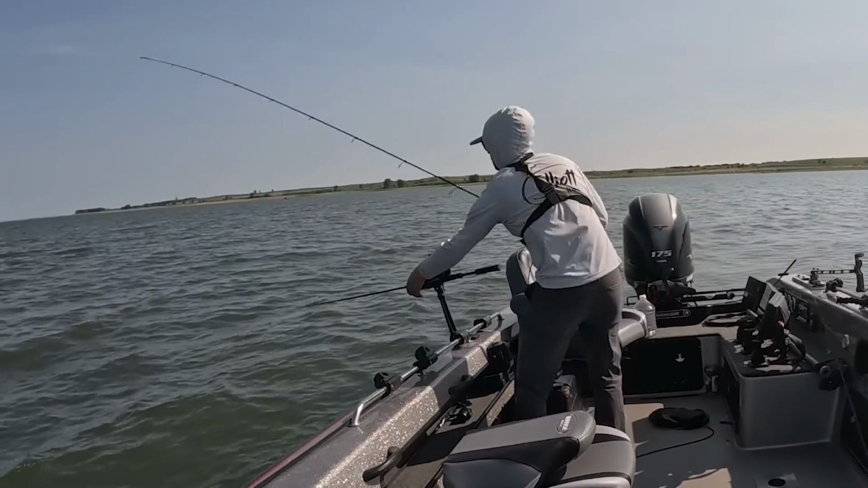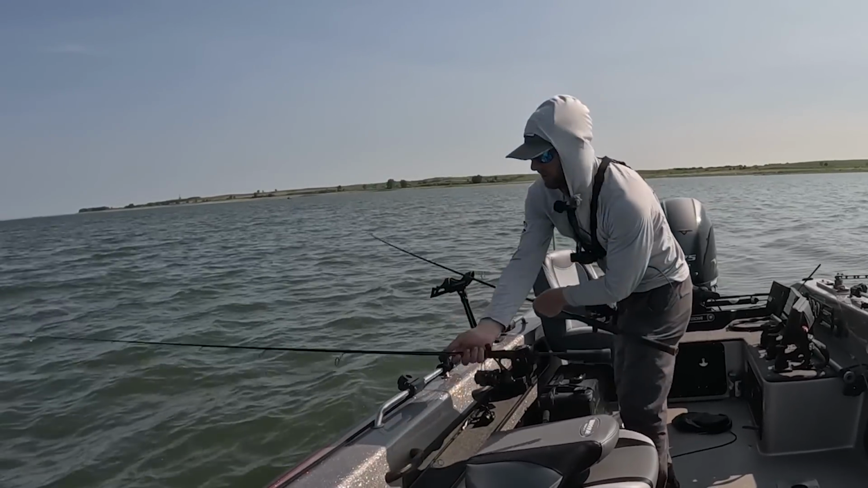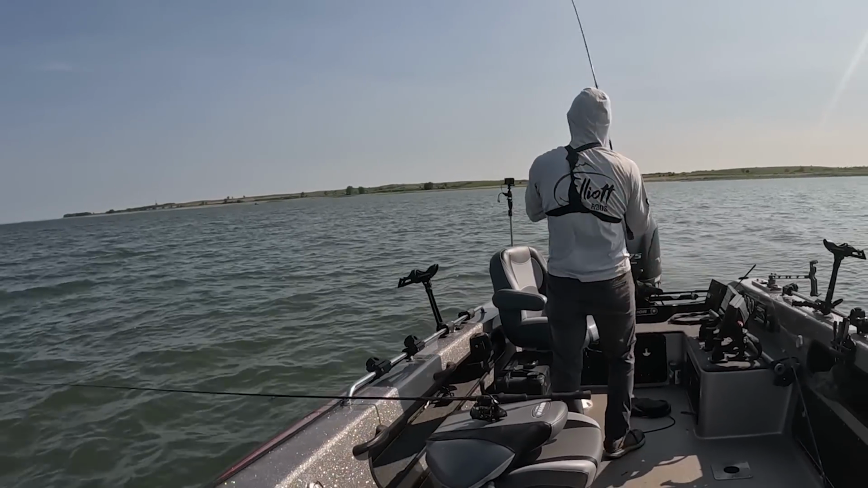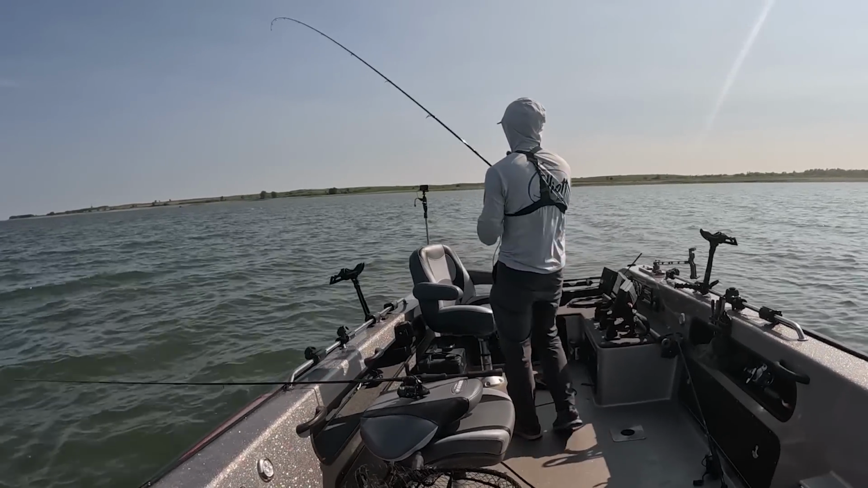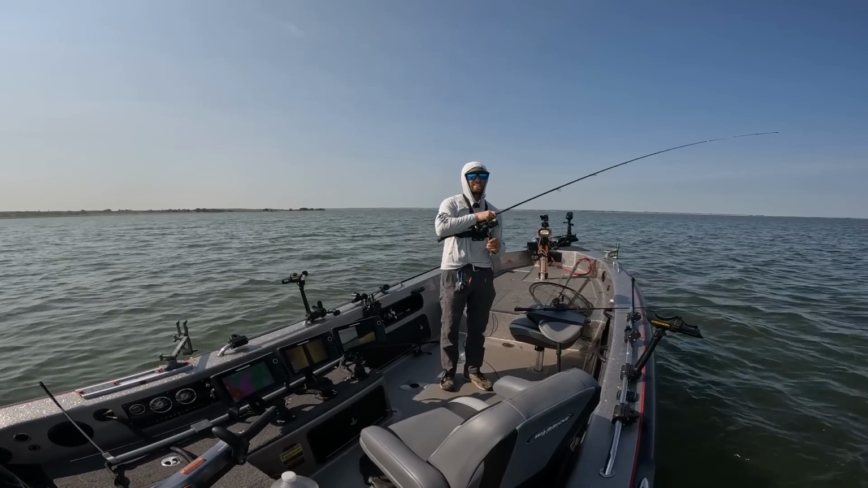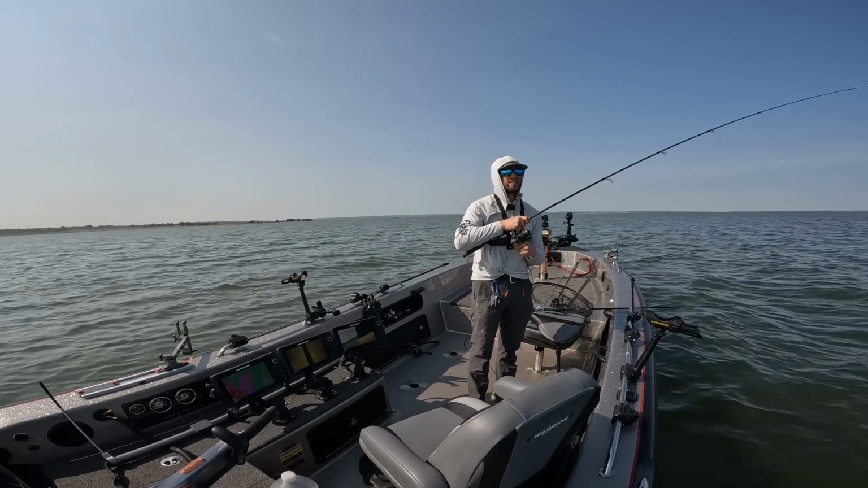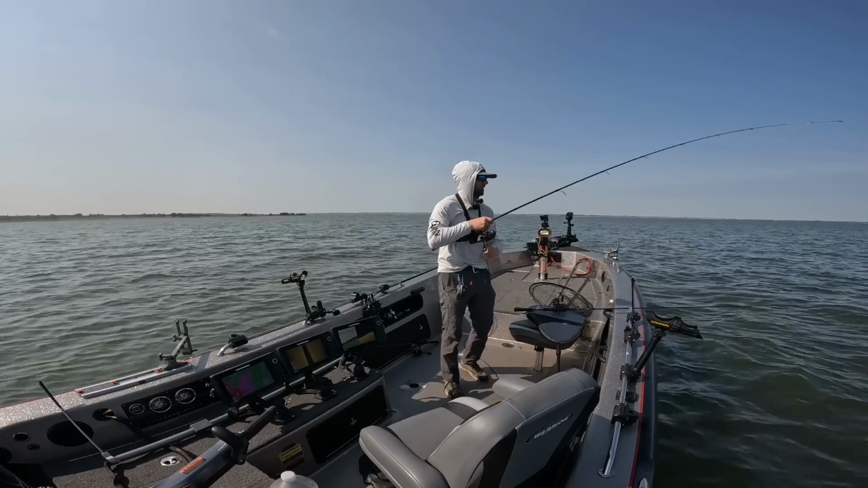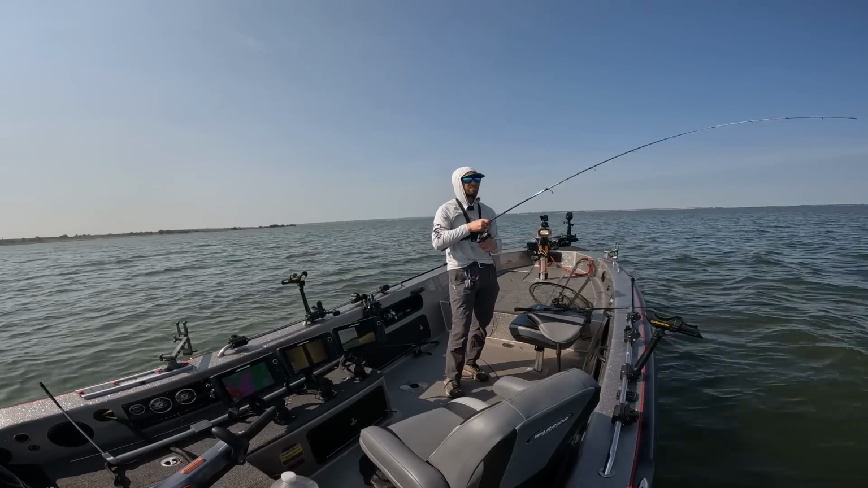Whoop, there's one. That's a good fish. Literally just let that first one go. There we go, man. Now we're talking, right? I'm in love with this style of fishing. Weaving your way through the shallows, tossing a couple baits behind the boat, and just seeing where you see fish. Can't really get any more simple, man. That one absolutely smashed it too.